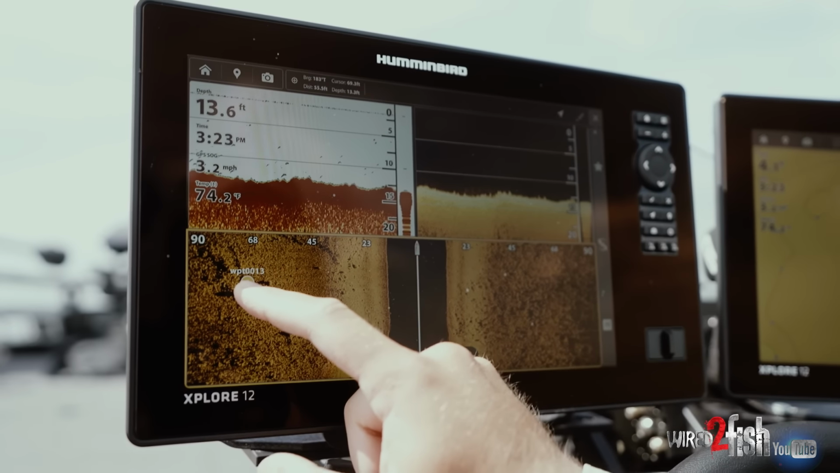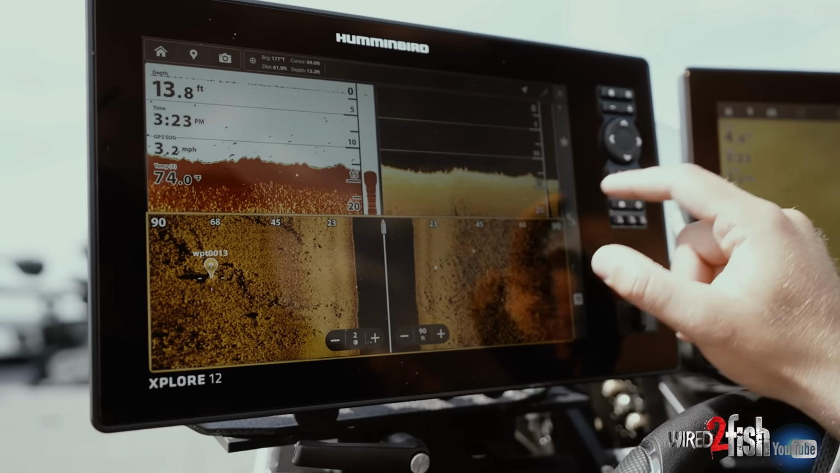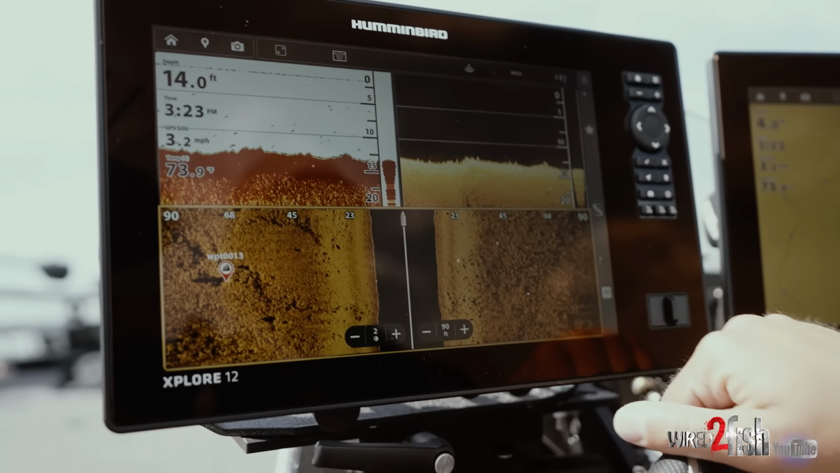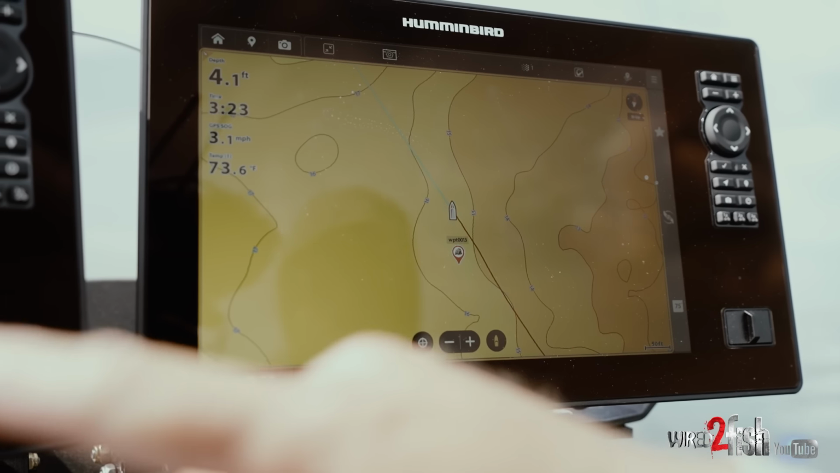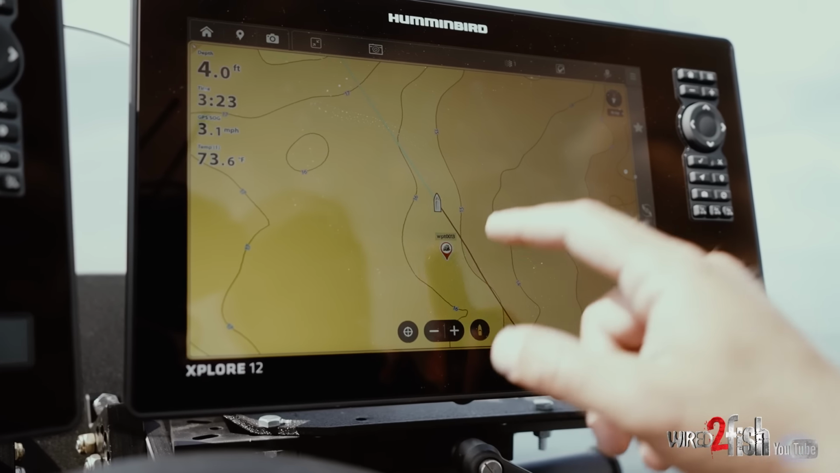So I'm gonna drop a pin, boom, red. I can pick my icons too. I'm just gonna do a red boulder, boom. See it pop up on Lake Master there. Now we get to go spin the boat around and catch a couple.